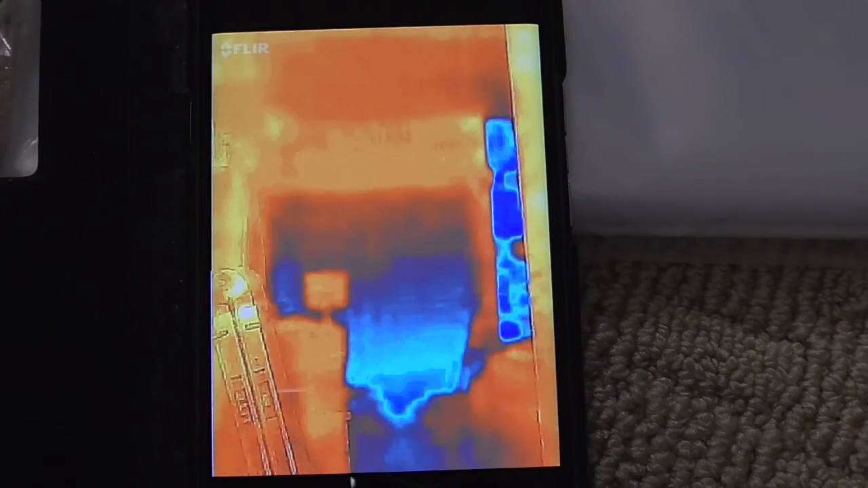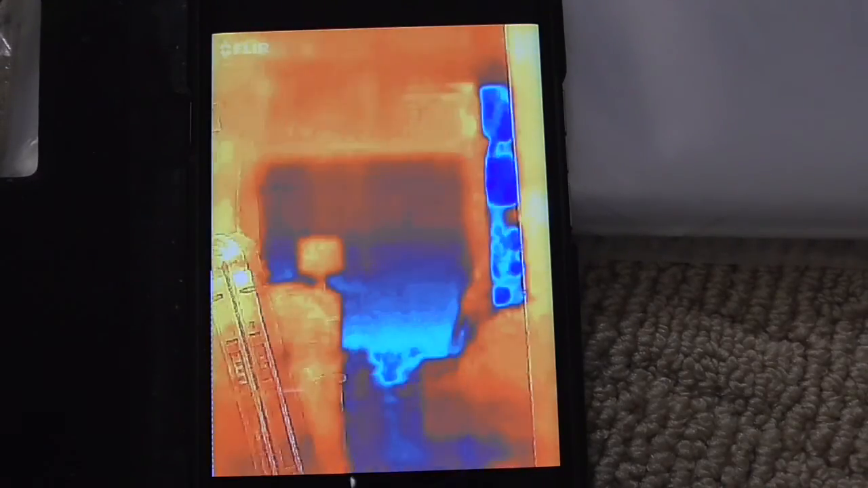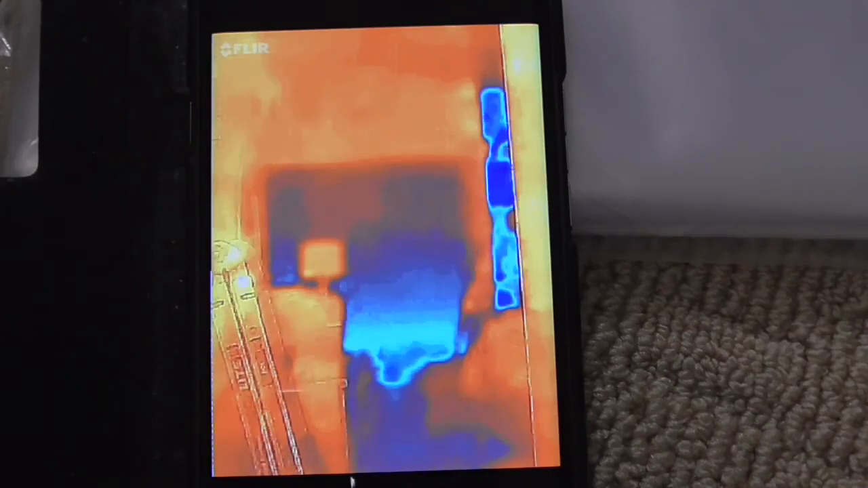Looking across the room in the dark with a little bit of light behind me, and that is a curtain against the back wall and a ladder.